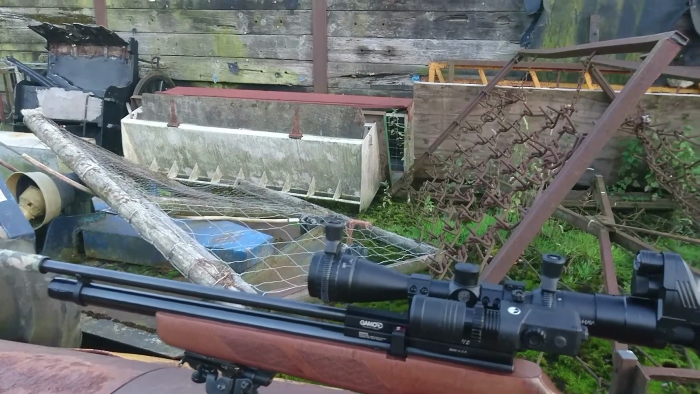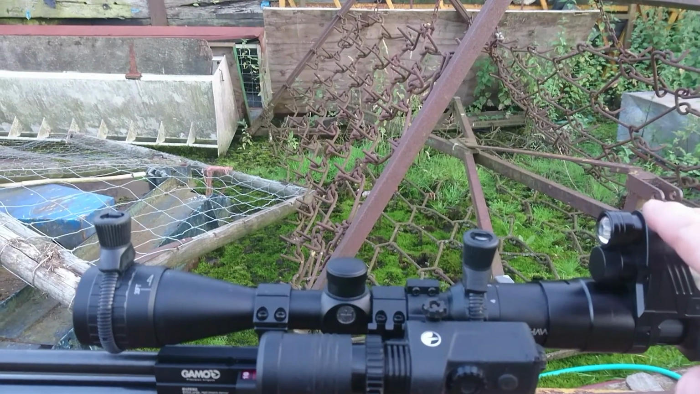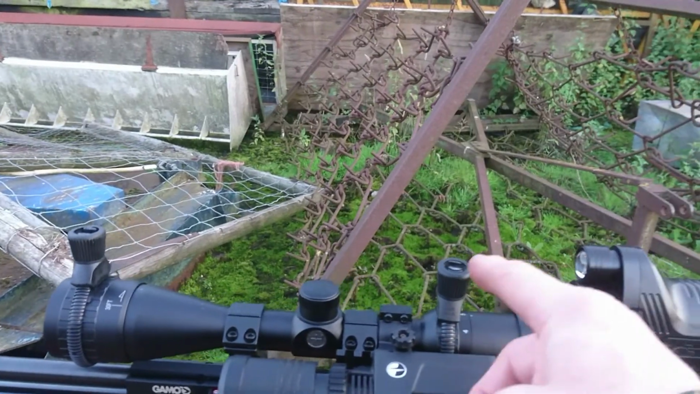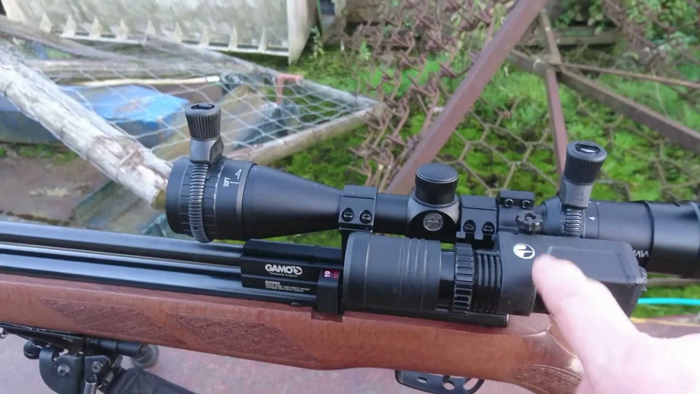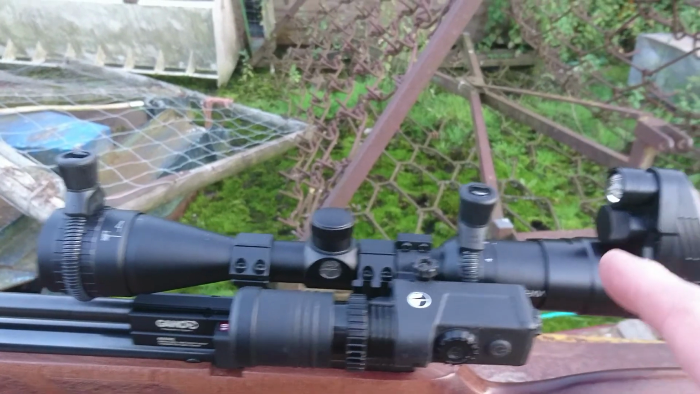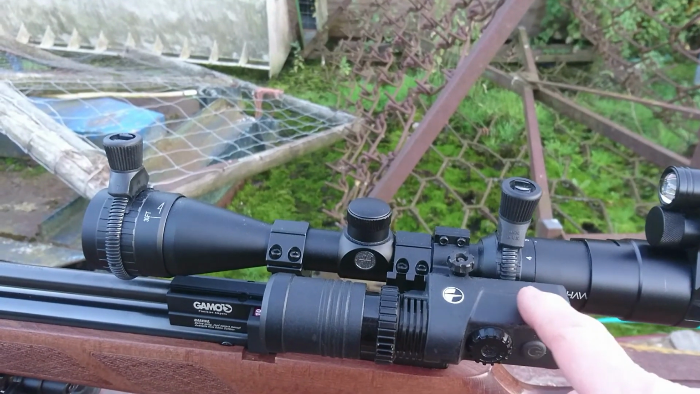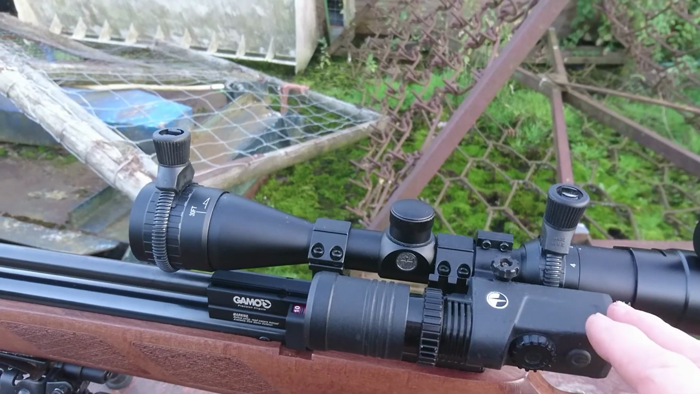Now the only reason I use that is just to save the IR illuminator on the Pard, which is, by the way, exceptionally good, but I've got fast focusing rings on here and sometimes it gets in the way of the beam. So that, and to save the battery of the Pard, I just tend to plonk that on the side. Now normally, as I said in one of my other reviews, these do prefer laser infrared illuminators. This is just an LED type, but it seems to work fine for short ranges.